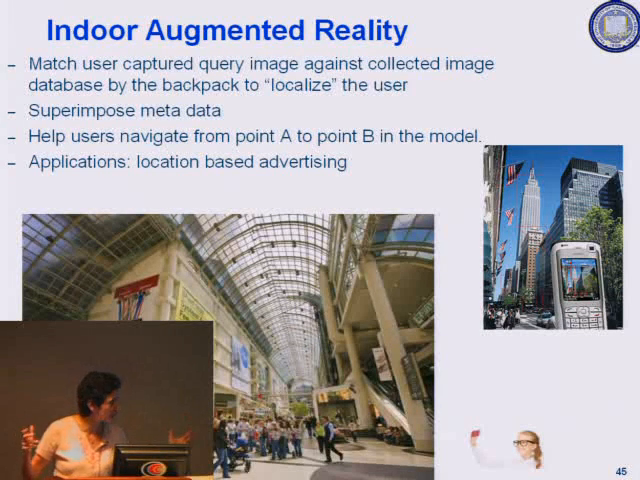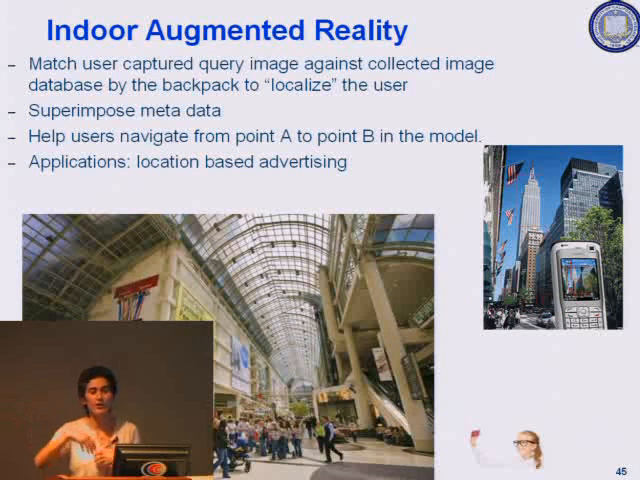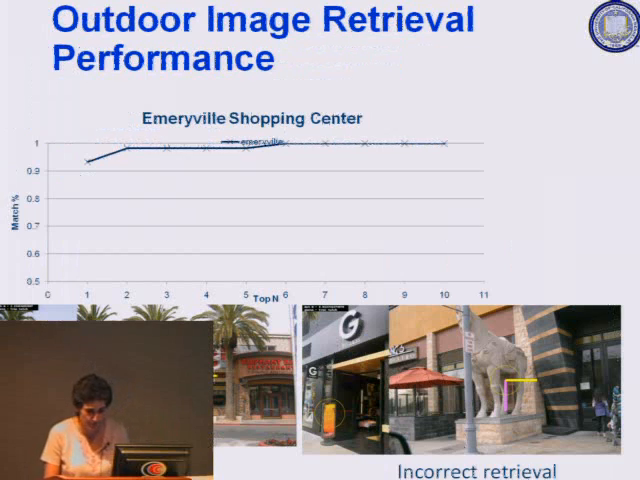Or if you're lost in the mall and you want to go from point A to point B, it can help you figure out how to get from point A to point B, because by taking a picture and matching it against the images that we just collected in our indoor modeling, you can localize yourself. So this has tremendous applications or implications in things like location-based advertising.